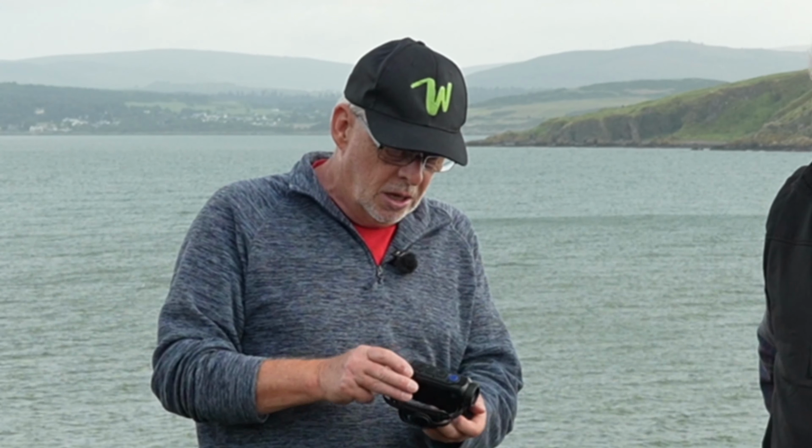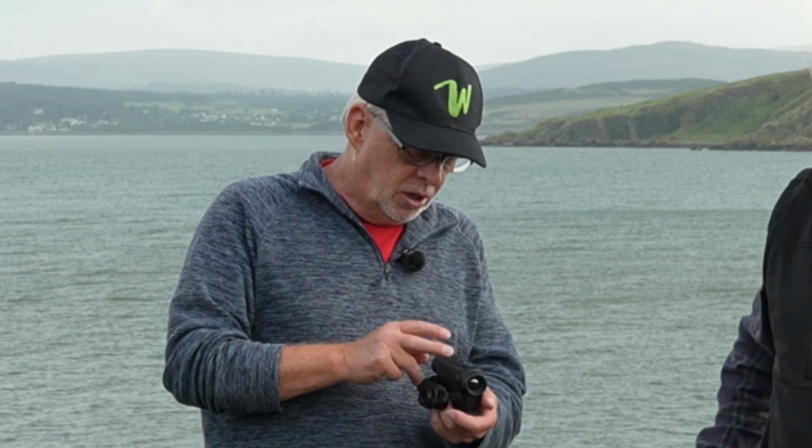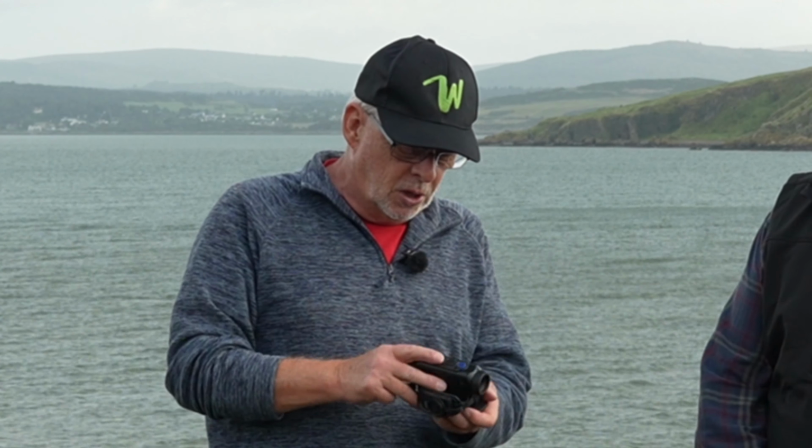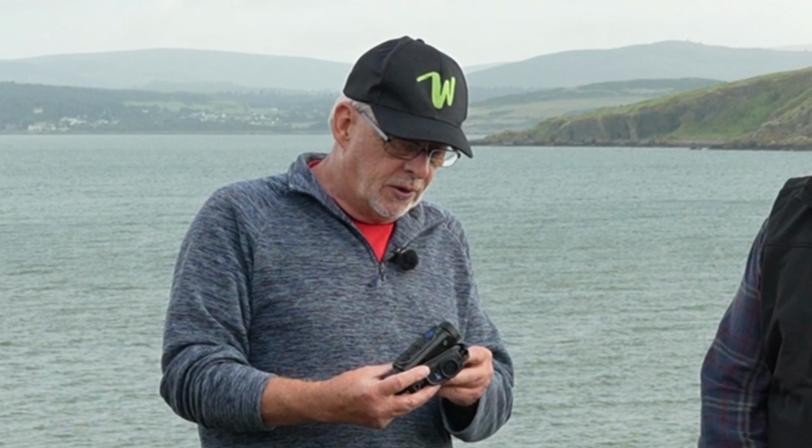Can I just have a quick look? I had this one out on test the other night, and I've got a wee plate on the front here which I would use to put it on the monopod. Just helps me get steadier footage. But like all the other thermals, they all have different colour palettes inside them. They can all have inbuilt recording, and they've all got zoom on them as well. And this one will be weather sealed? Yes, it is. Weather sealed, and it has a rechargeable battery in the bottom as well. So it's a nice wee device.